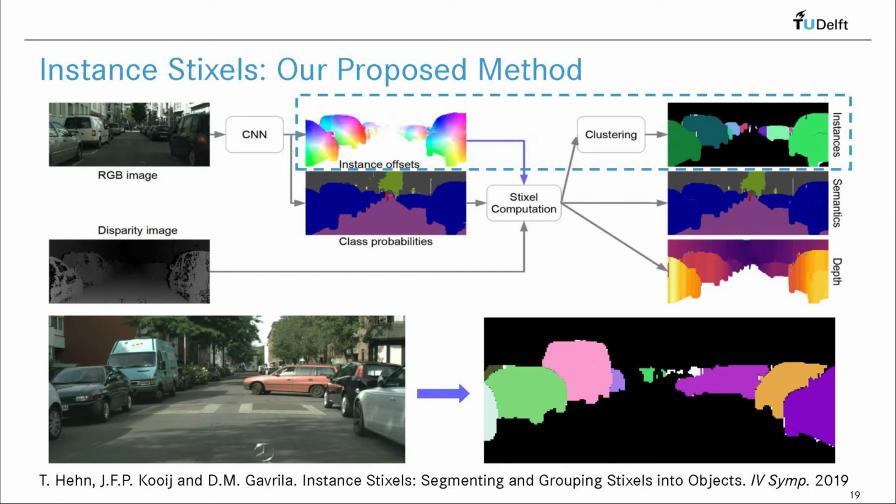The processing pipeline for instance Stixels is as follows. We train a convolutional neural network, a CNN, that provides for each pixel an offset to the object center. We furthermore have a CNN that provides class probabilities. Finally, we have disparity information coming from the stereo vision.